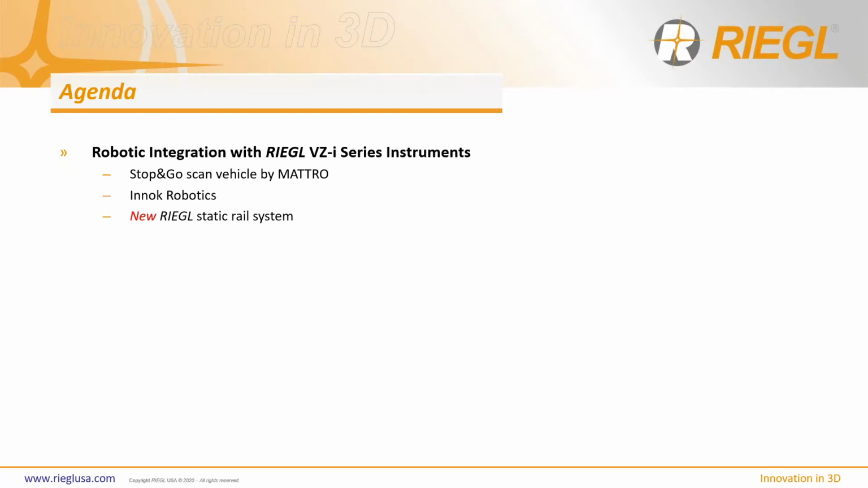Because at the end of the day, carrying this tripod scanner around could take a toll on people. So by integrating these terrestrial scanners onto a robotic platform, it really is a game changer for terrestrial laser scanning, especially on the new RIEGL static rail system as well. That's something neat that I'd like to share with you in a little bit.